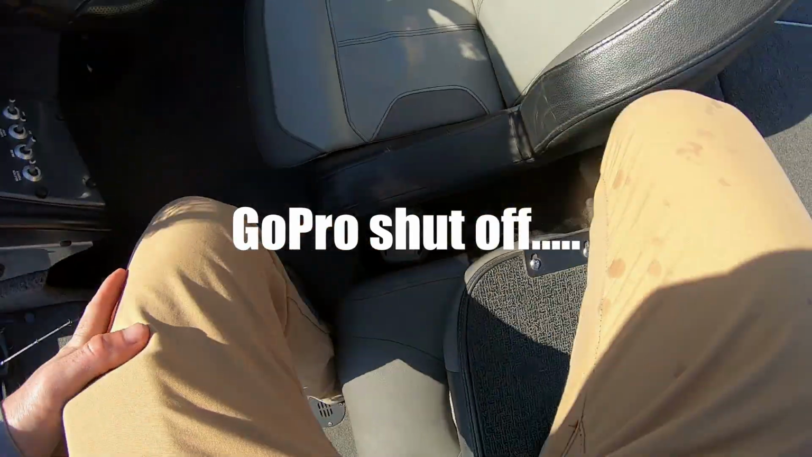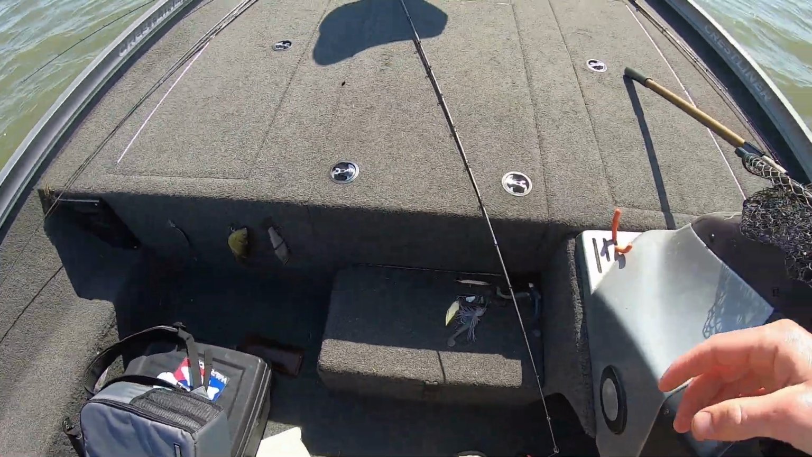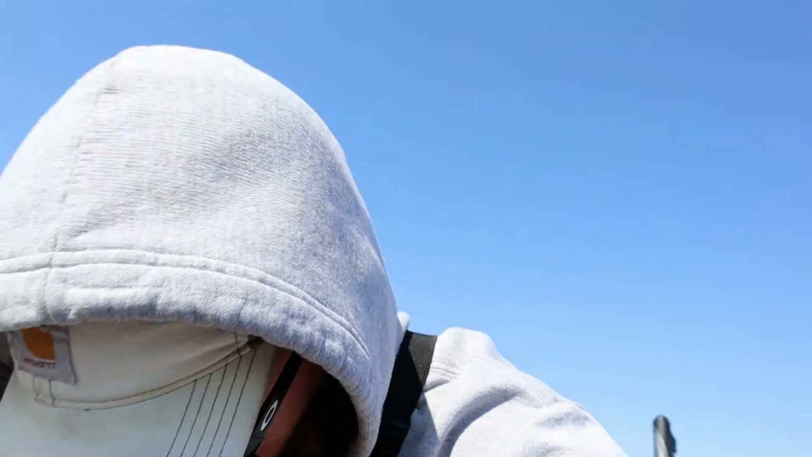A few minutes later. Got water? Yeah, it's going. All right, let's get set up. Okay, we might be starting to stumble across some fish. I pulled out here on a little secondary creek channel edge off the main lake and saw that one, maybe another one, I'm not sure yet, but I'm gonna grab that fish, pull it out, get a weight on it. It's not a giant, but it's a big one.